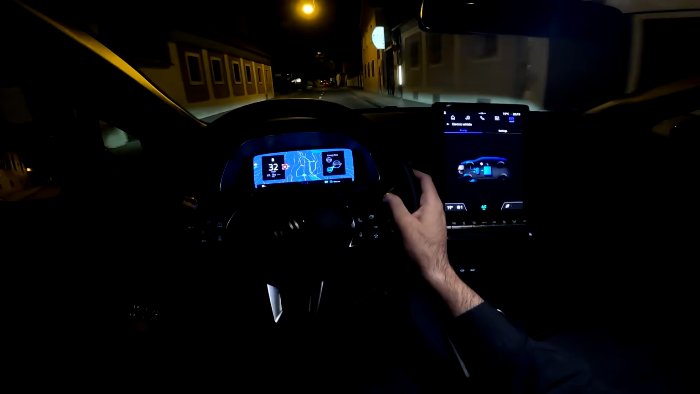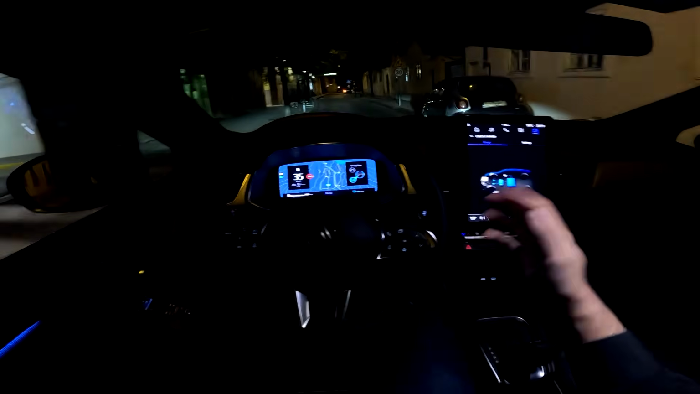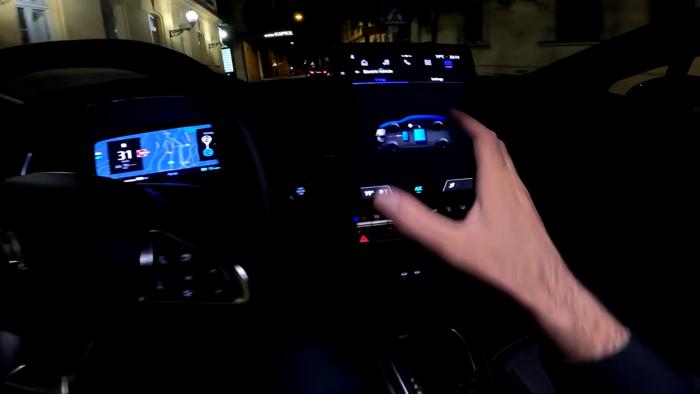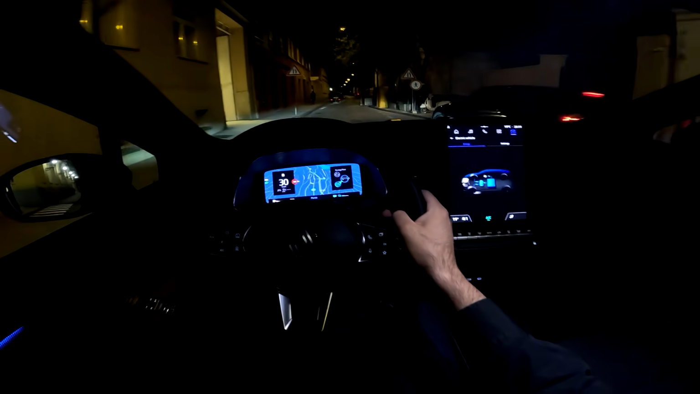And here you also see the layout of the car, and the layout actually of the systems, motors and everything, so you see how everything is working. I always love those graphics.